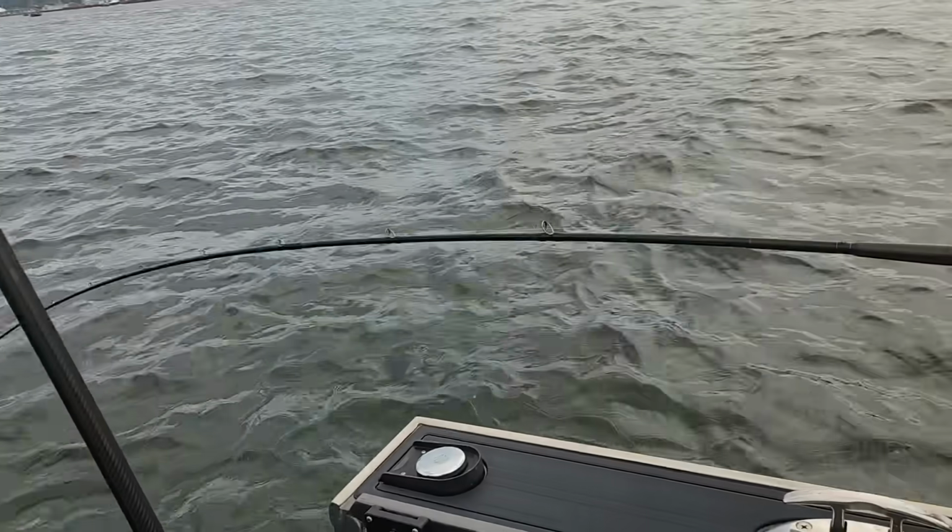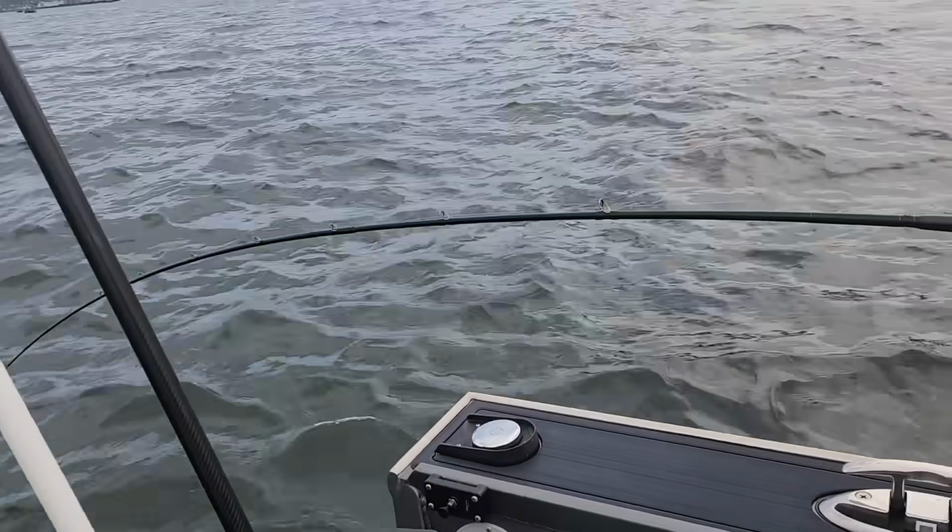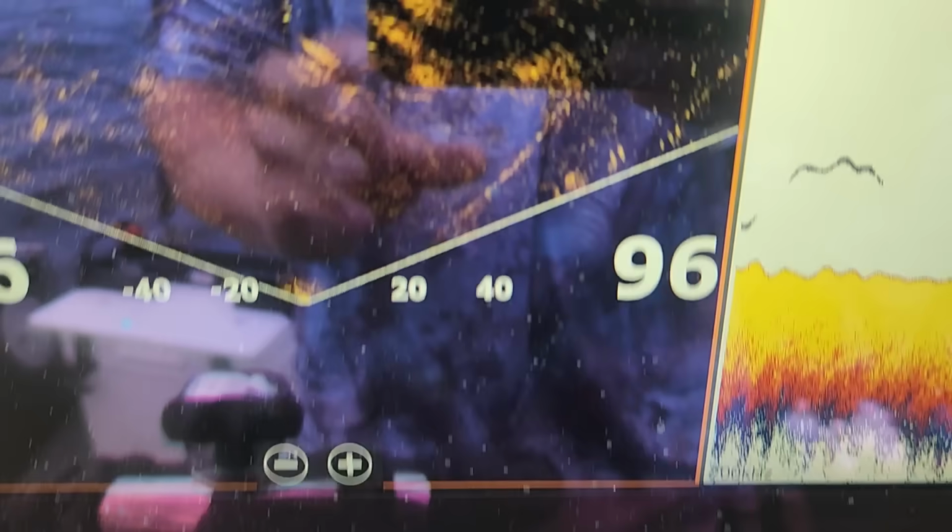Oh, he swiped at it. Come on, buddy. Bite it. Oh God, he's right there. Oh, and there he goes, he just bailed. Almost got a bite on camera for you guys.